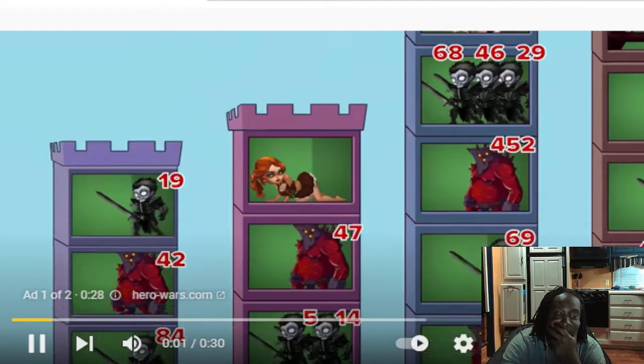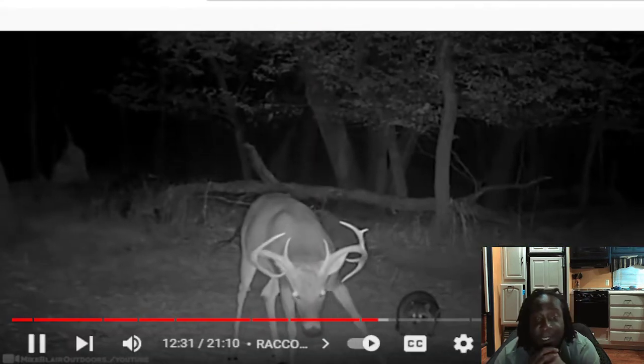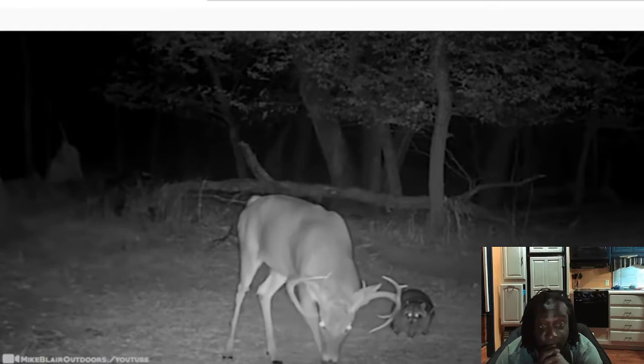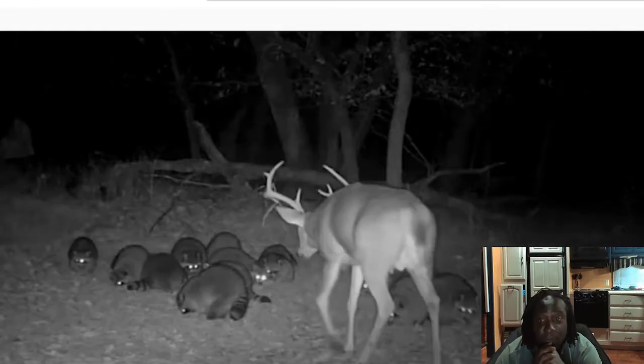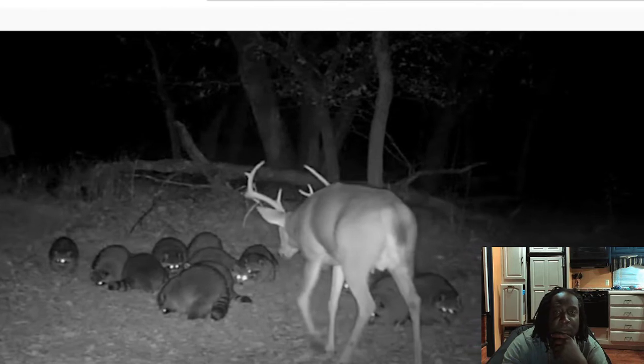But this buck is determined to prove them otherwise. You can see through the trail cam footage how frustrating it must be for this buck to have to compete with an army of greedy raccoons. It has an impact on the deer too.